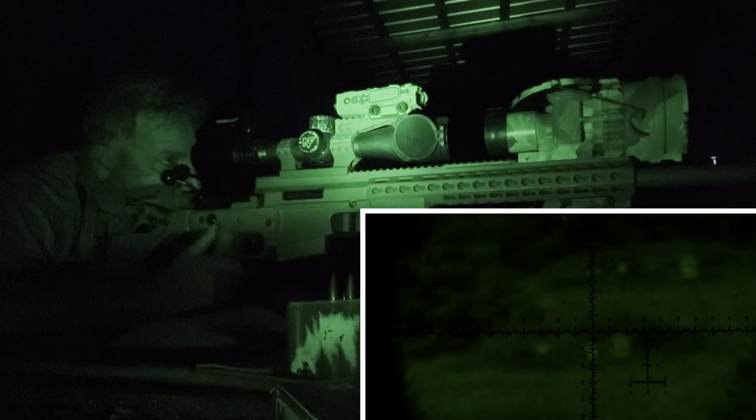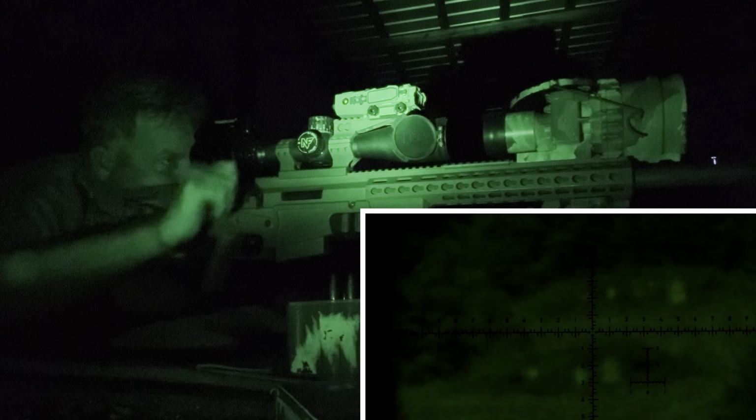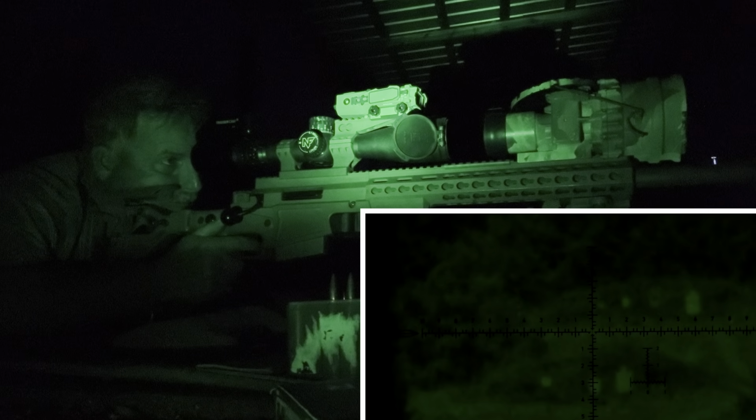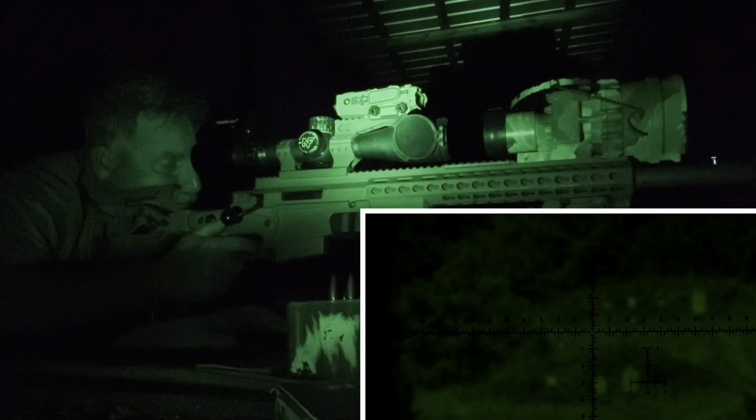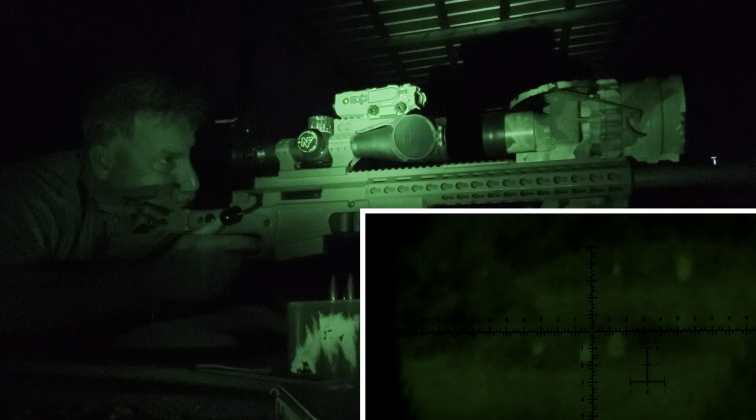All right, 500, give me 505, give me 3.4 for elevation. And we're gonna hold that 1/2 mil windage to the left. That was a good hit.